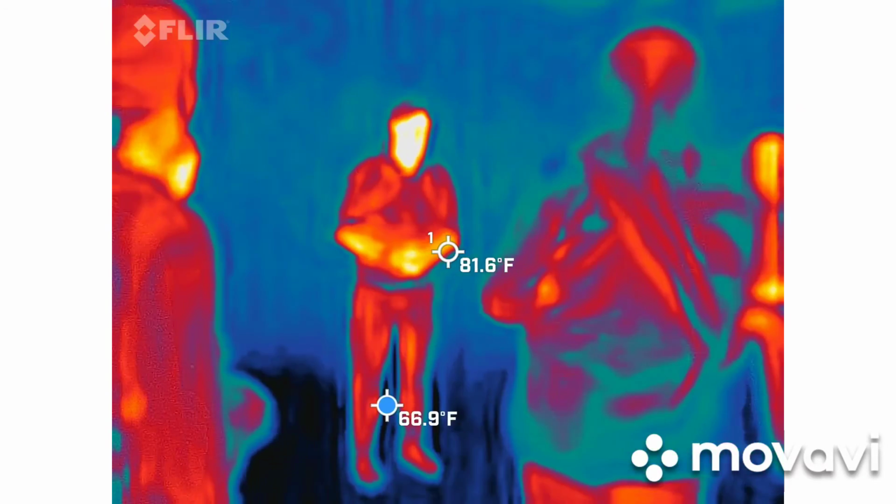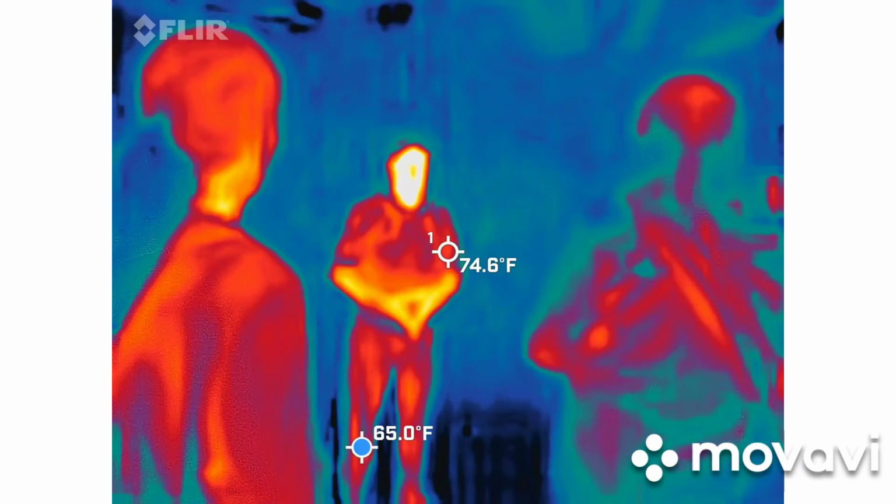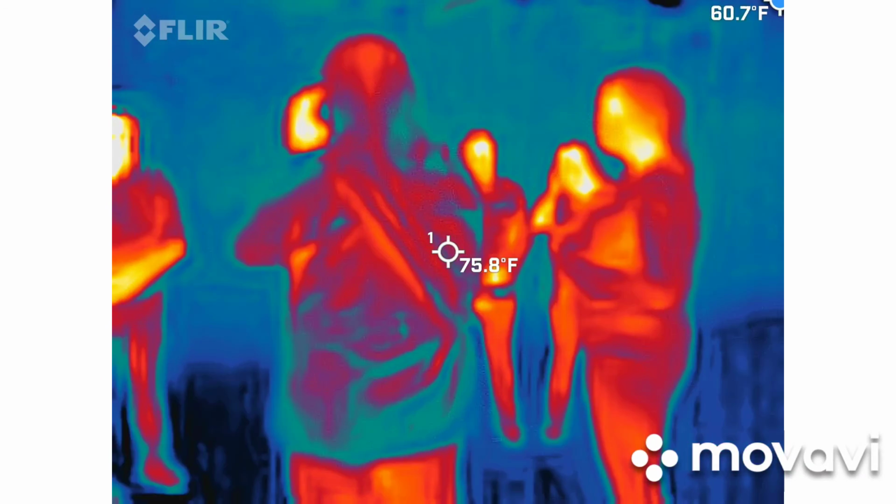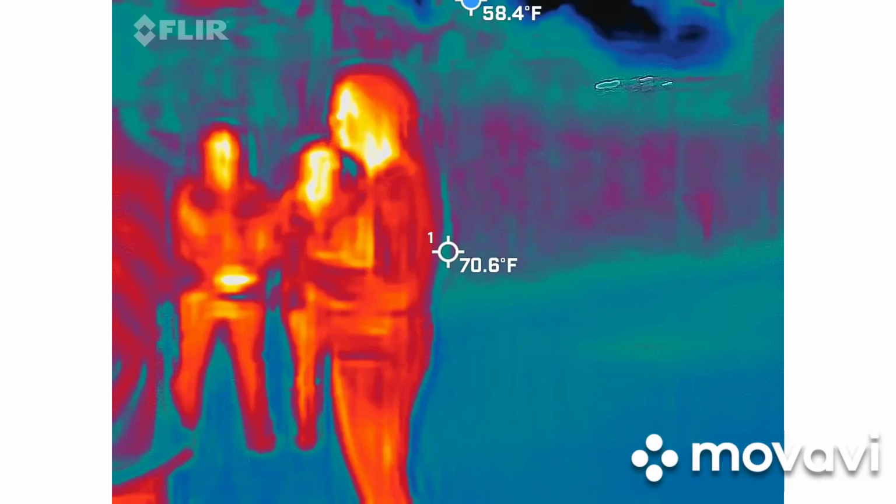When I have things like this, and they were totally fine with me retelling this part of the story, it shows that paranormal activity does occur here. However, it's not every single night, so hopefully we capture something tonight. Let's see what we got going on. Everybody spread out. I'm gonna go chill on the wall and wait for you guys to come back.